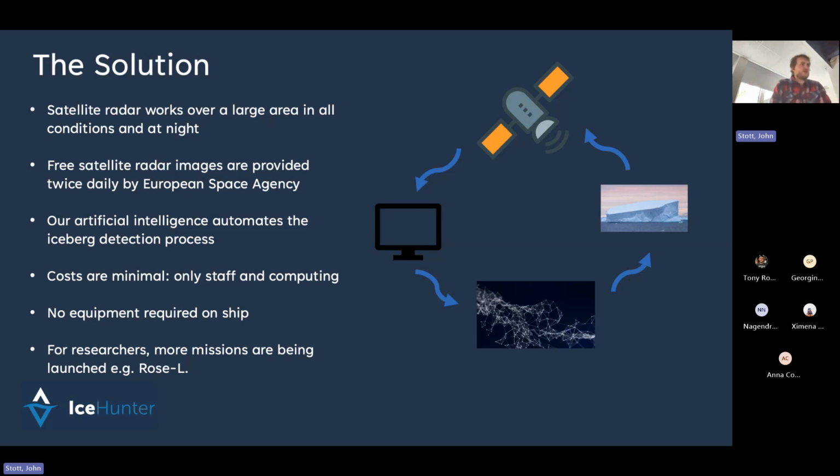And what we're doing is we're designing an artificial intelligence system that automates the iceberg detection process. And the advantage of that is it's very low cost. And so that's also quite attractive to commercial stakeholders. We only really have to worry about staff and computing, really. And we do also have funding for a really big GPU system that we have at Lancaster.